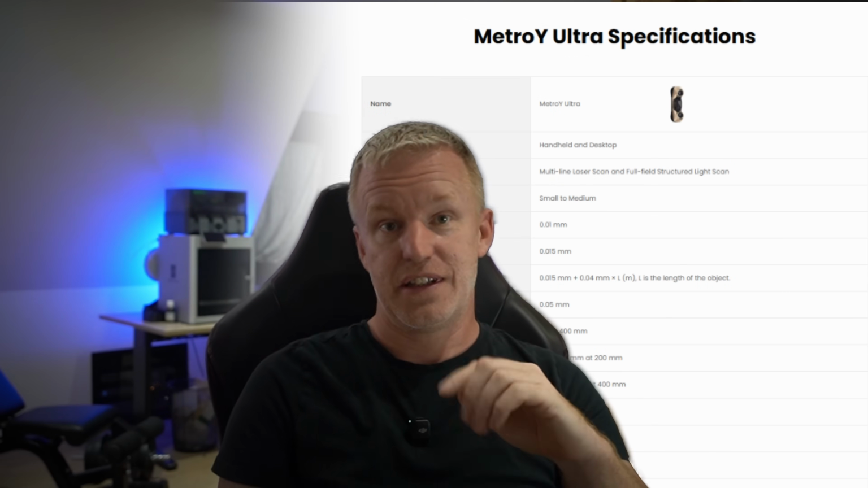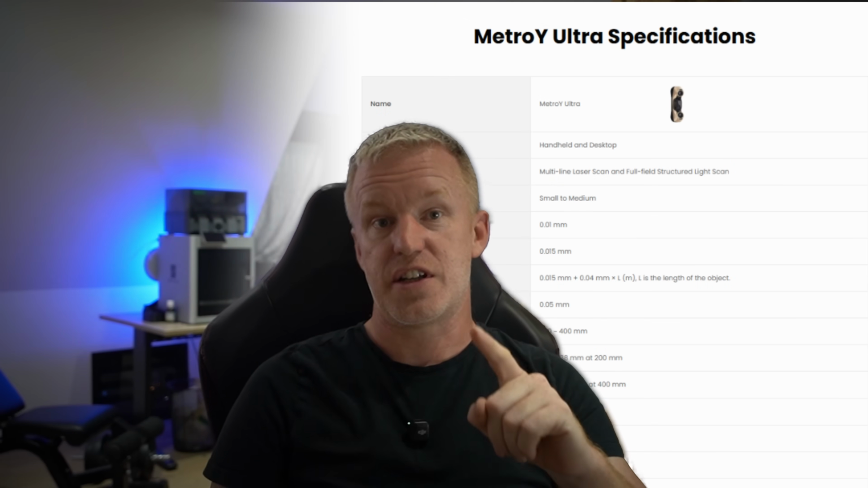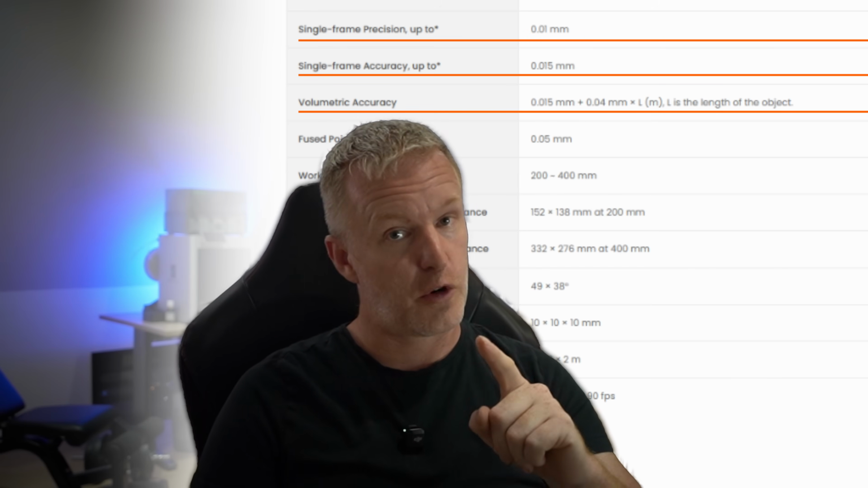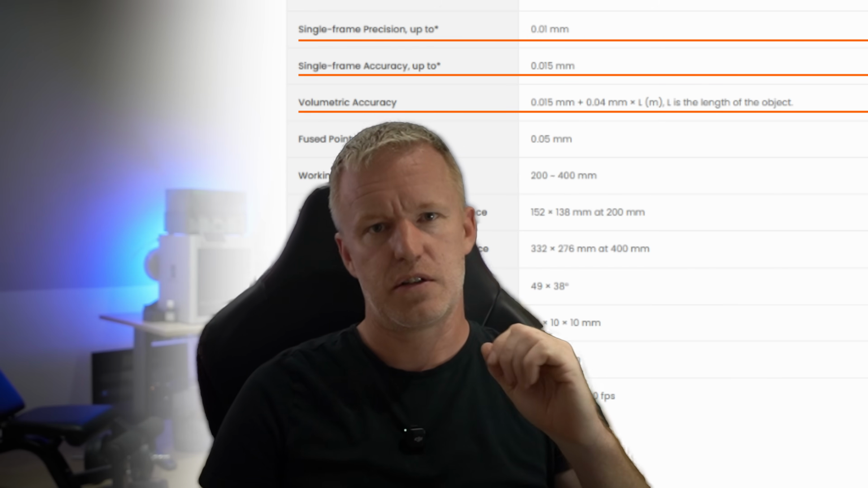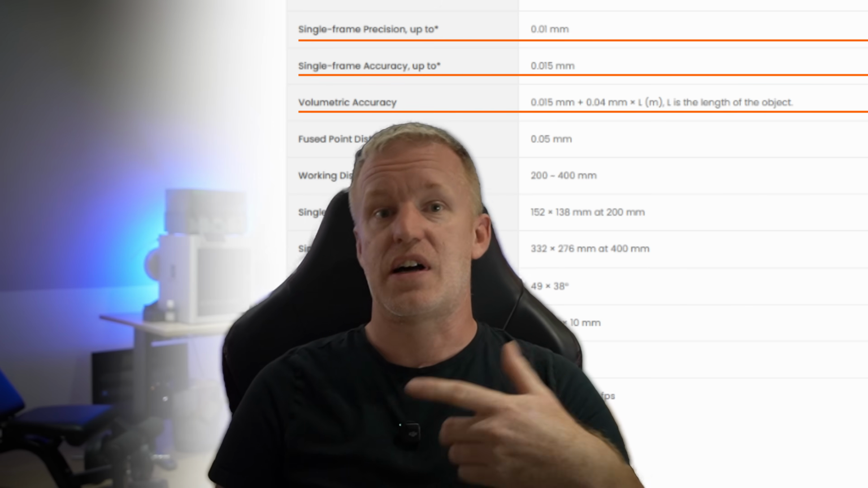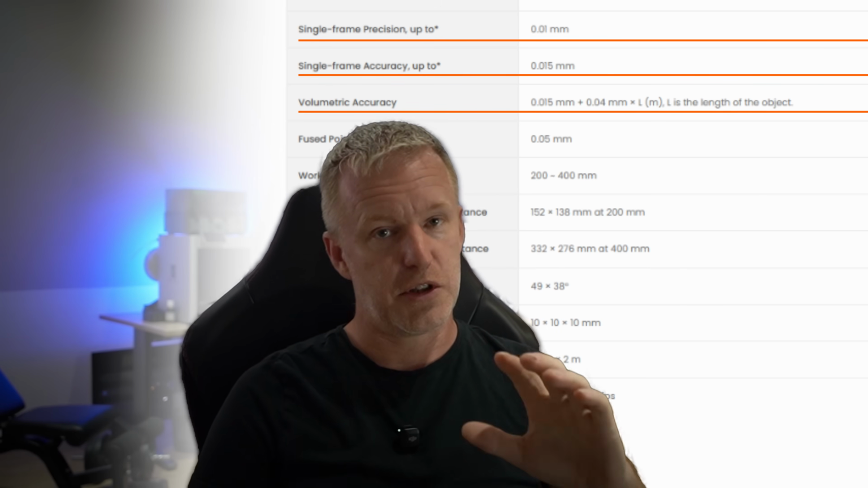More importantly, it's well below the scanner's specified single frame accuracy of 15 microns, confirming that the scanner is performing within specification and giving me confidence that the measurement I'll be making on my part can be trusted. So now that we've verified that the scanner is performing within specifications, we could finally answer the question, can we reverse engineer this part? And the answer is yes.